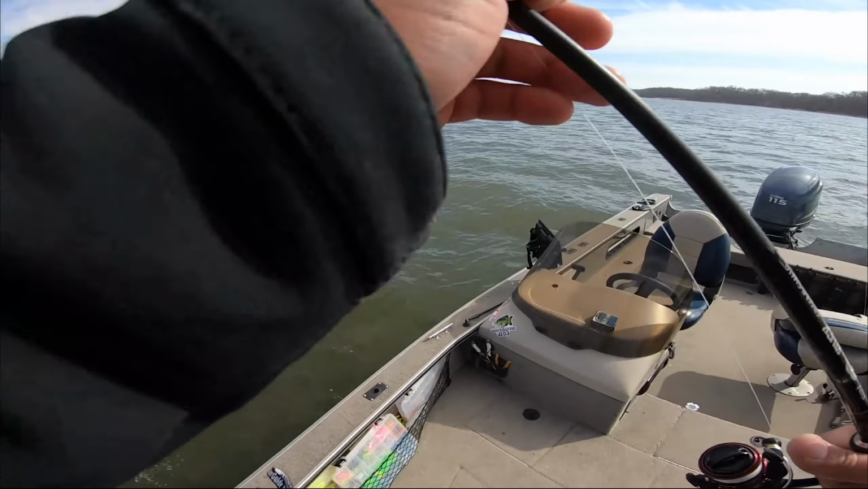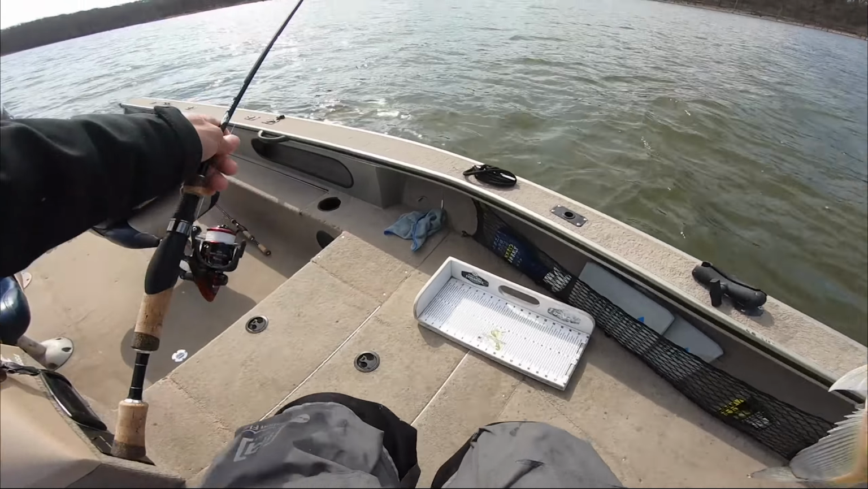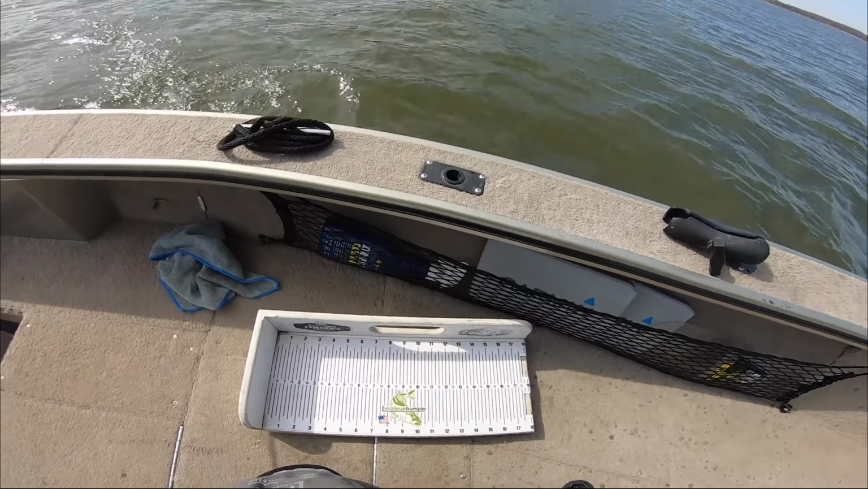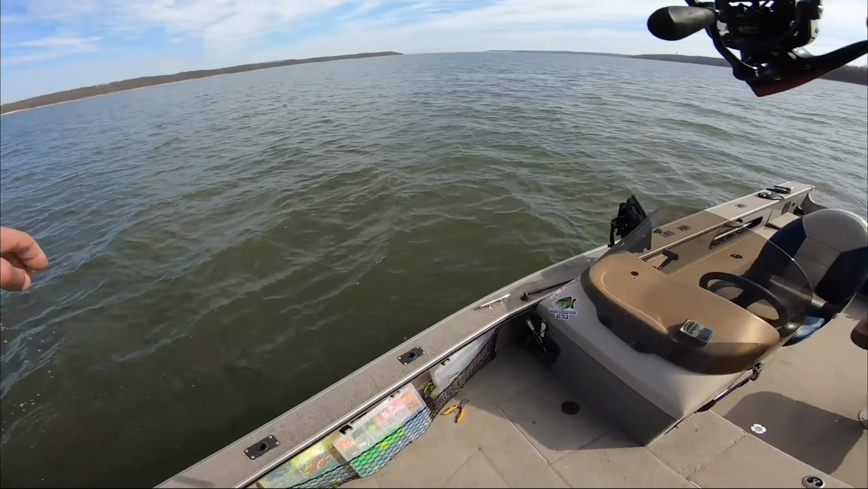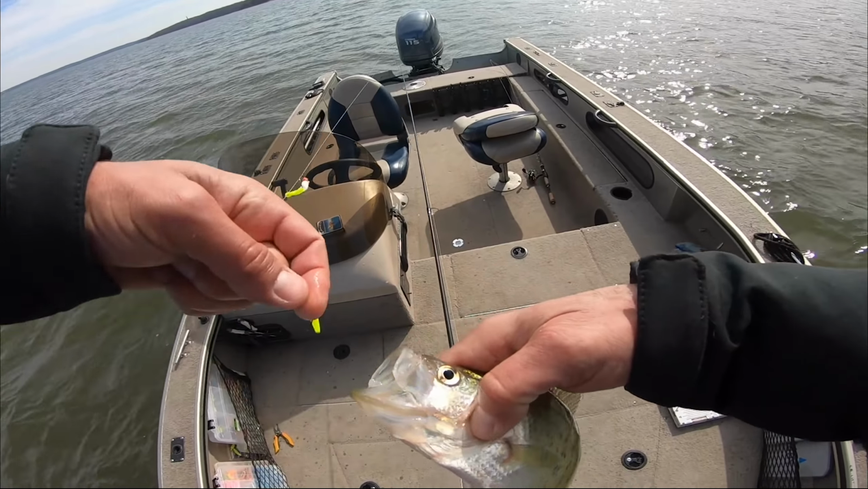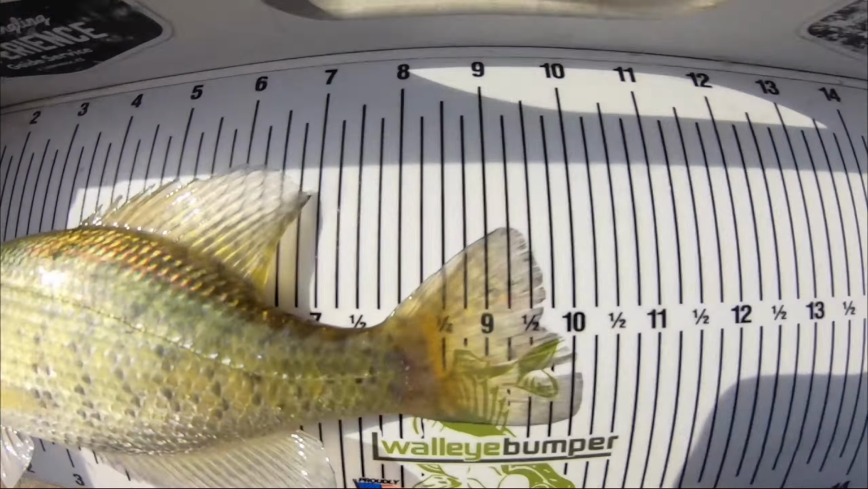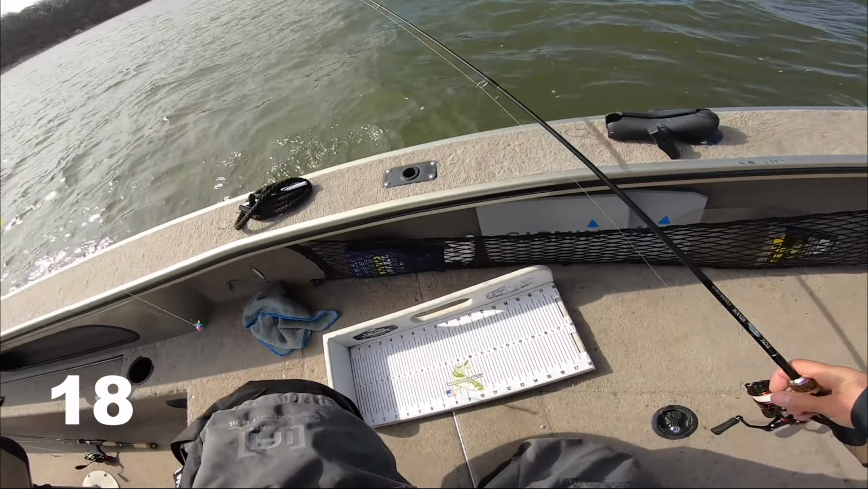16 coming right up. Number 16 is 11 1/4 inches. Oh God, should I put them on the board? I don't know. I've probably thrown back 2 or 3 actual 10-inch keepers. Okay, well that one is 10 inches there. So that is considered a keeper. Not what I'm always wanting, but we'll take it.